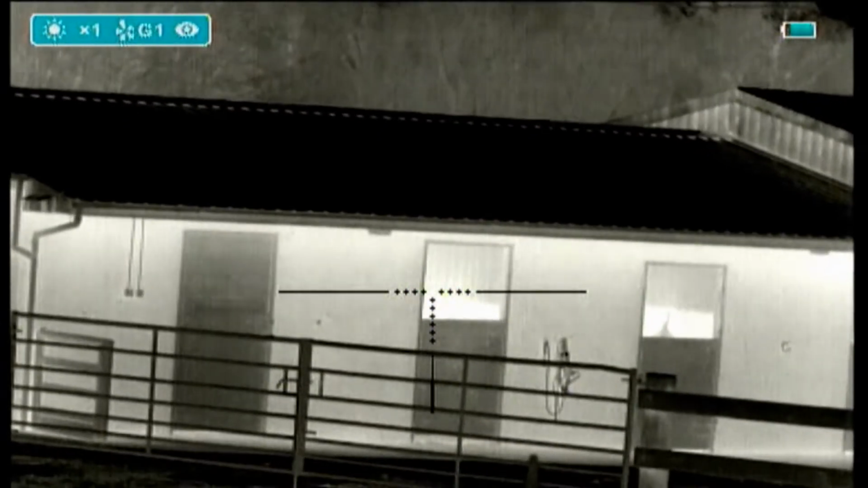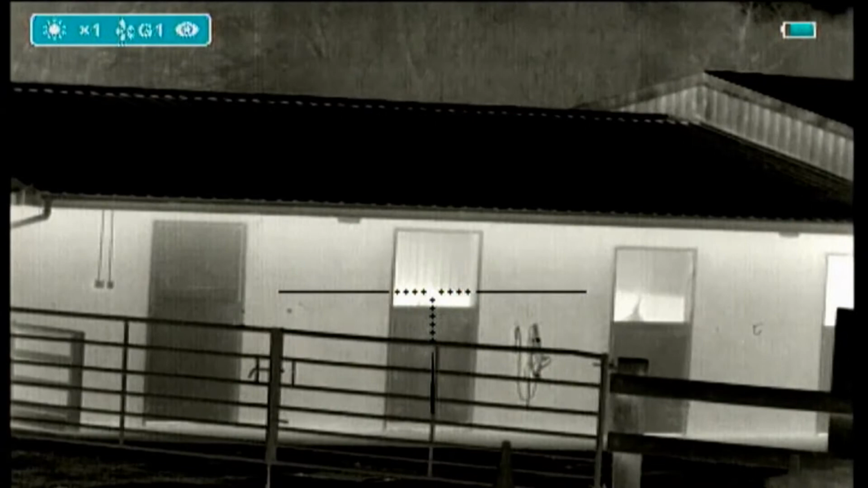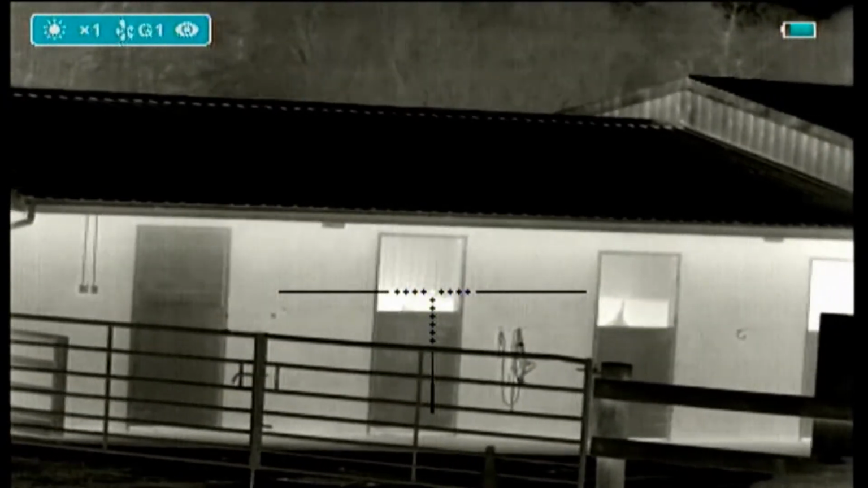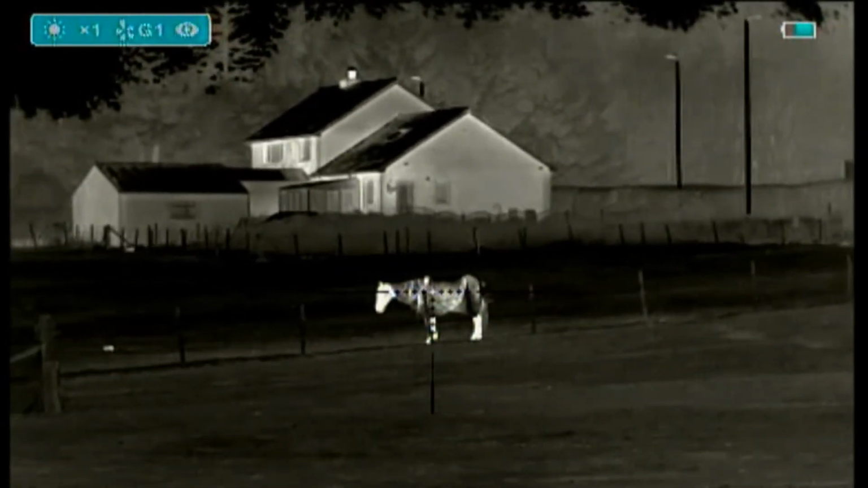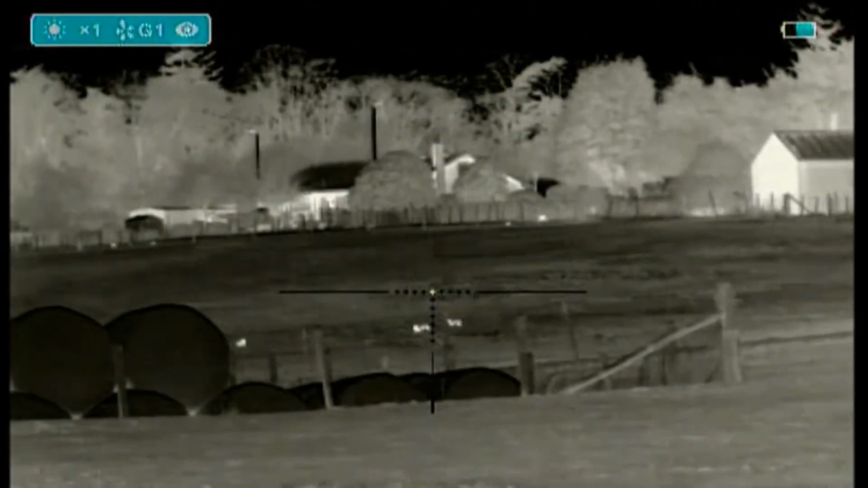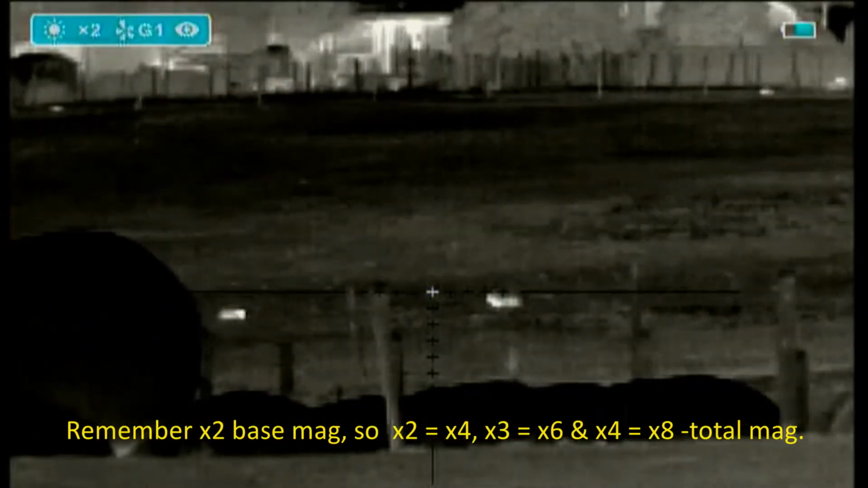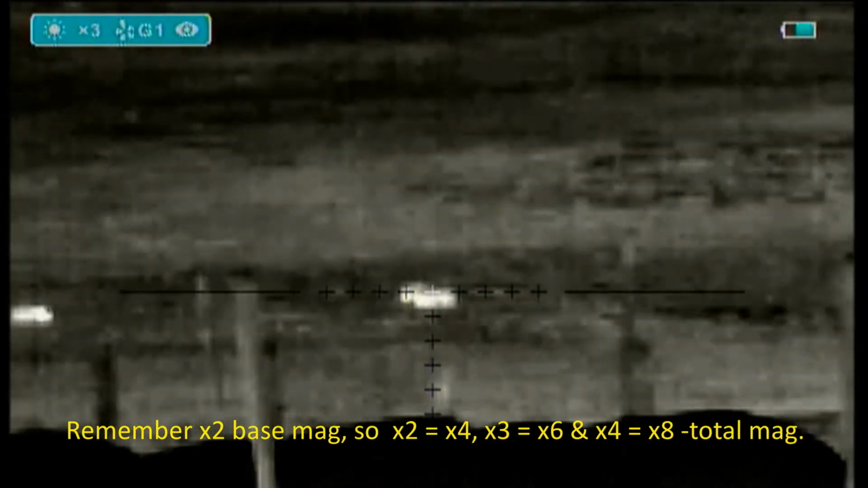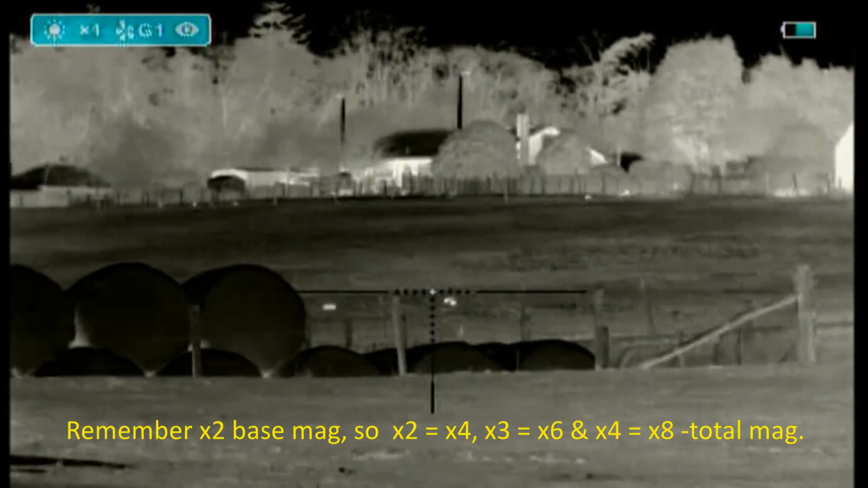All three of these stables are in total darkness to the naked eye. So the white glow you see here will be the heat from the horse within each stable. While I'm recording, just spot the horse over here. It's about 100 metres away. Rabbits are playing catch. So, rabbit times 1, times 2, times 3, times 4. Back to 1, that's 2 rabbits 100 metres away, roughly.